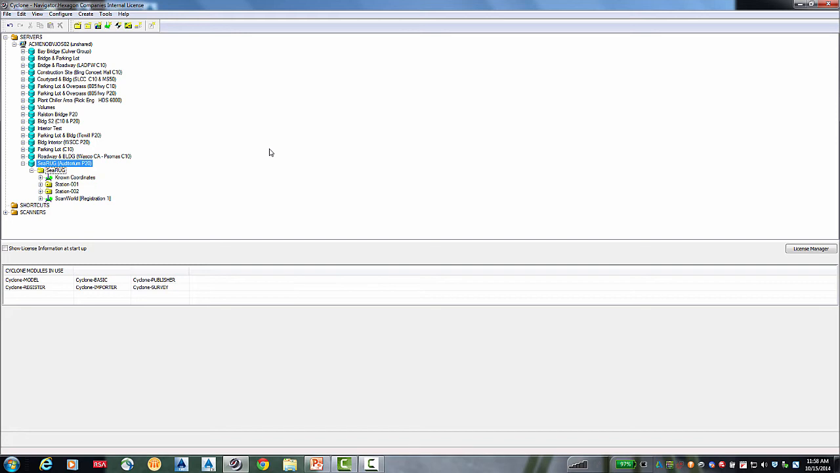So I'll just drop this down, drop the resolution down a little bit here, and then I can simply hit scan plus image or just scan from here.